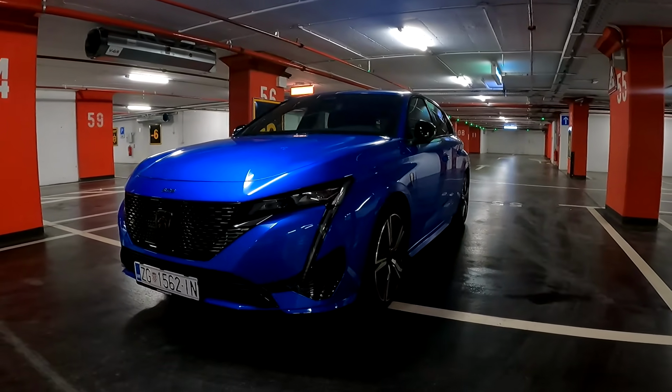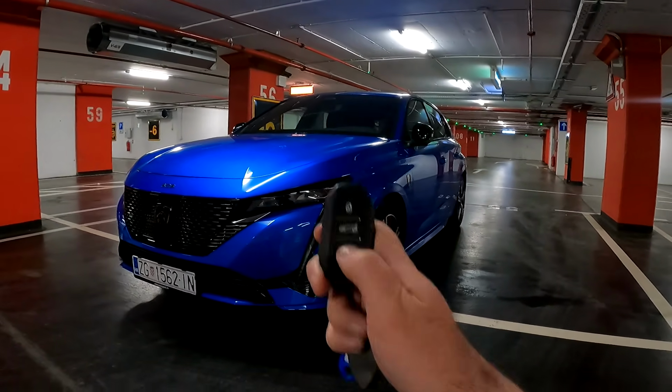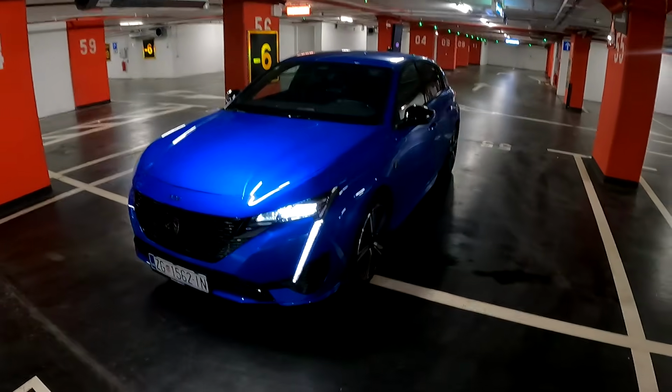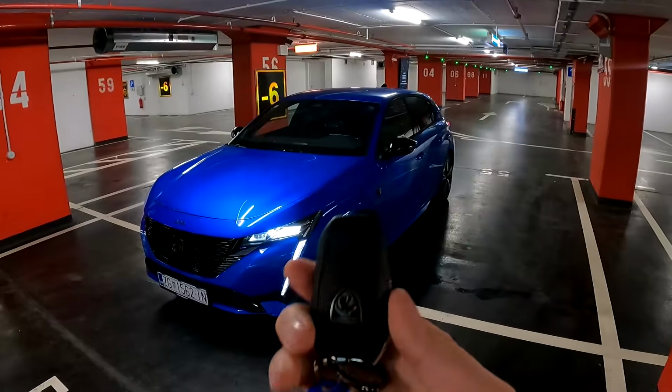And as you can see, we have a very exciting car today. So I'm taking you on a night point of view drive with the all new Peugeot 308. This is the most important model for Peugeot this year, and it's also the first one to wear the new Peugeot badge. Let's start with the key.